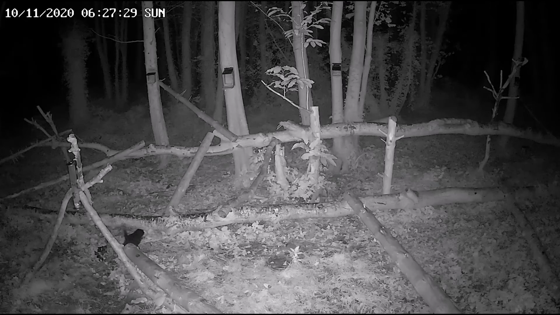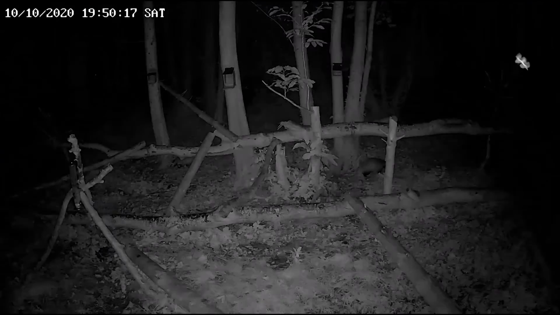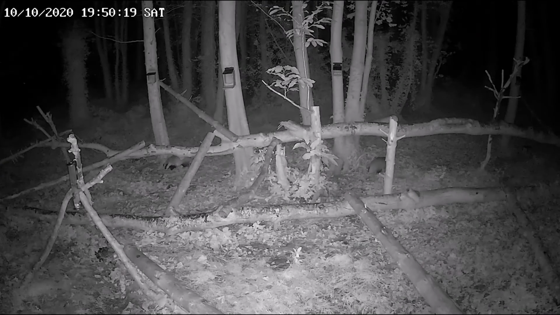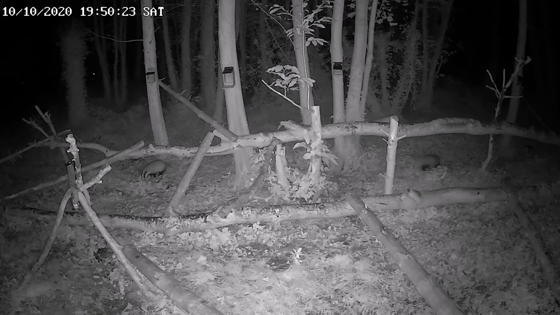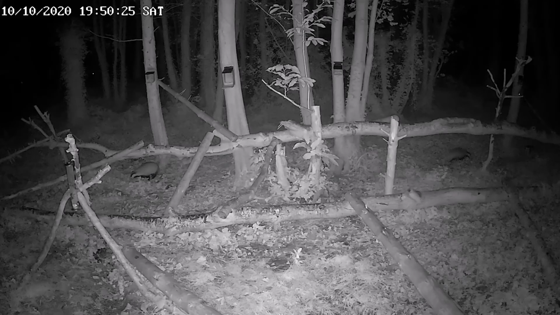So I popped this clip in. This is a feral cat. Just shows actually some of the issues that we have here. This particular feral cat has taken a liking to the hide area and is basically clearing the place out of all of the mice that the long-eared owl would normally be hunting for. So what we do is we trap and rehome those feral cats as and when we can.